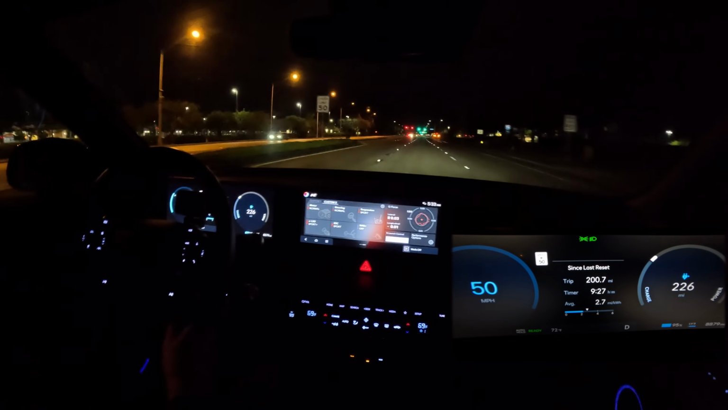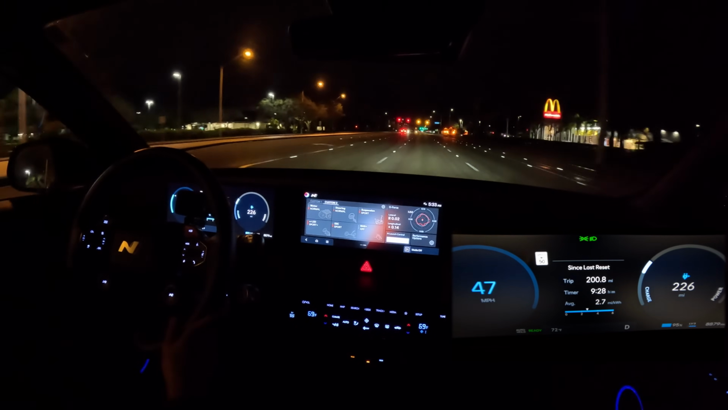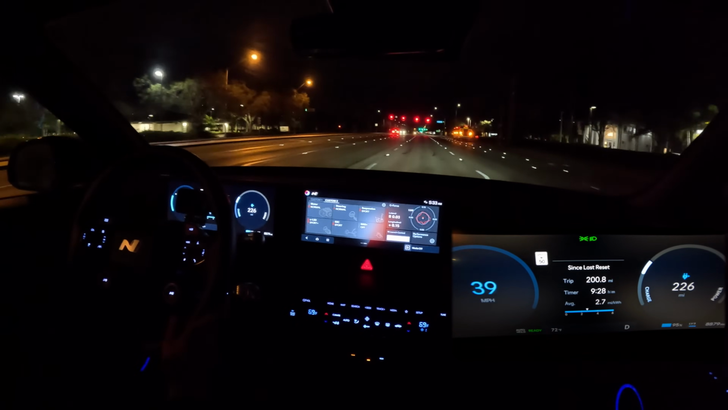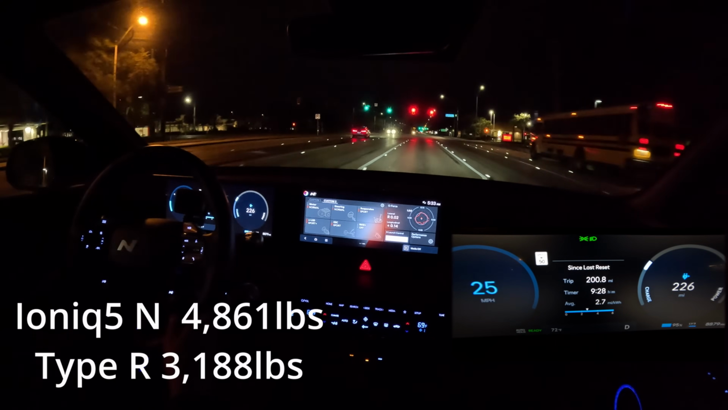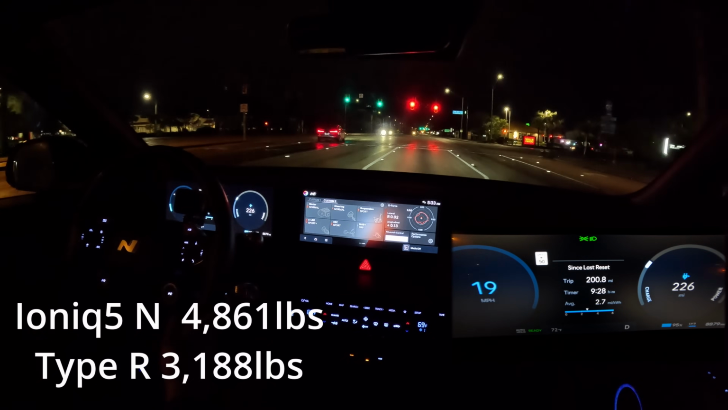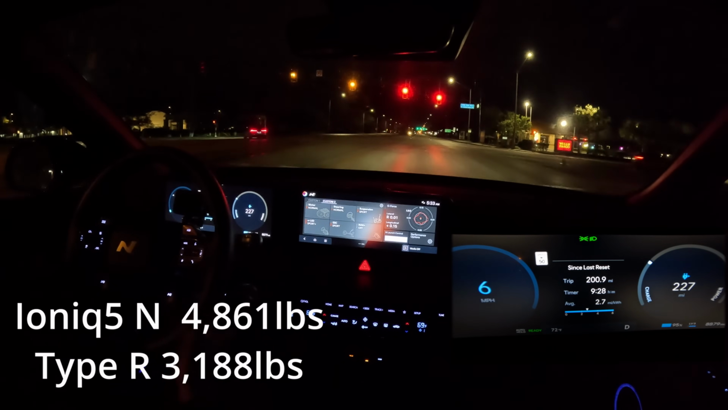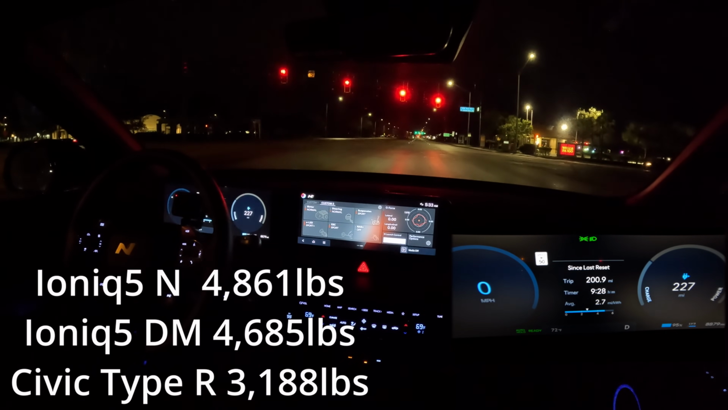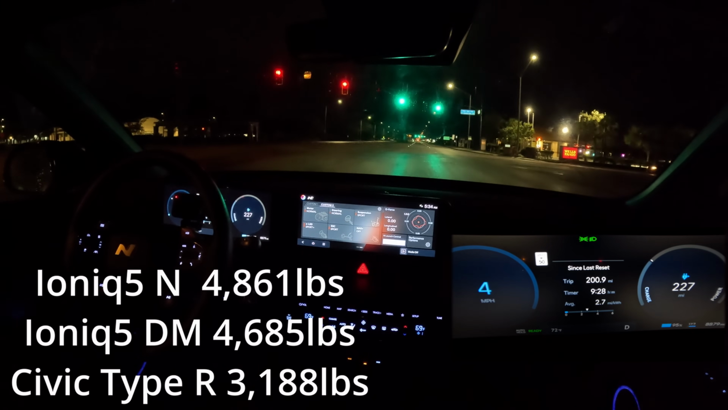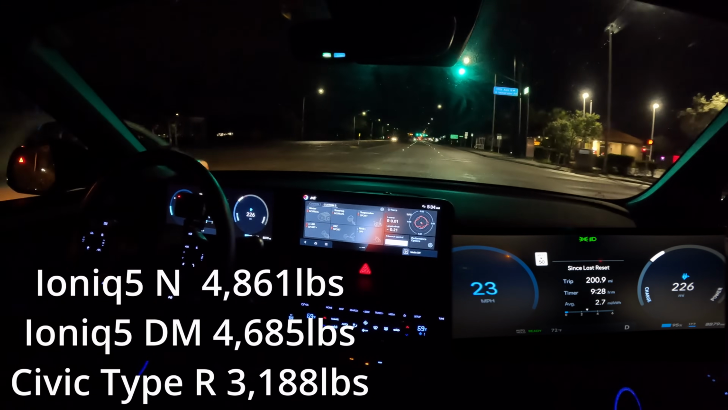And over really bad pavement, you can feel that this car is heavy and the suspension is just doing its best. 84 kilowatt hours is not a small amount of battery. And I don't even know what this car weighs off the top of my head. I'll put it on the screen for you guys. You can feel the weight. And these motors are huge and these motors are heavy. Now it hides its weight 99% of the time, but every once in a while you feel it when the road isn't perfect.